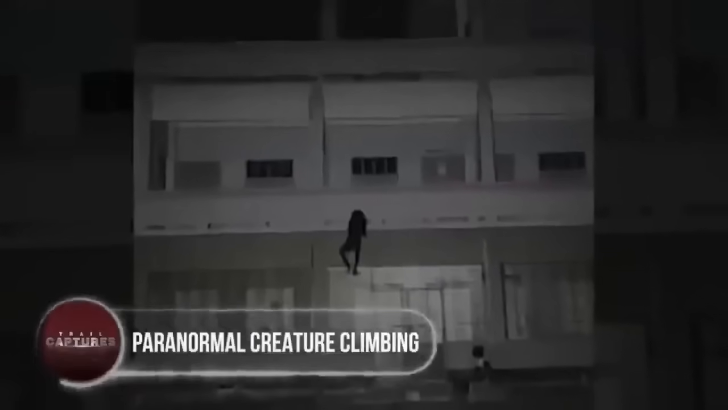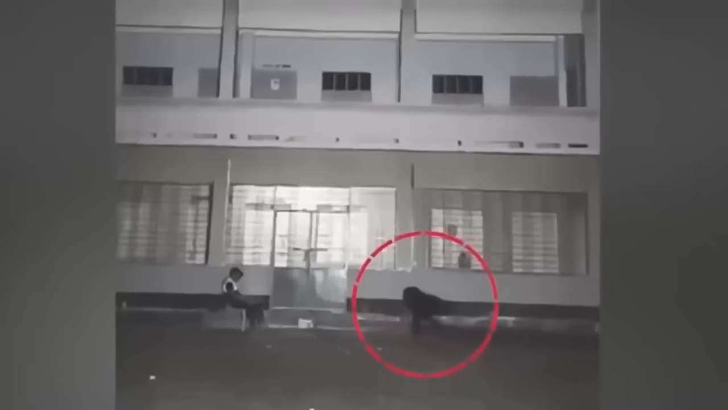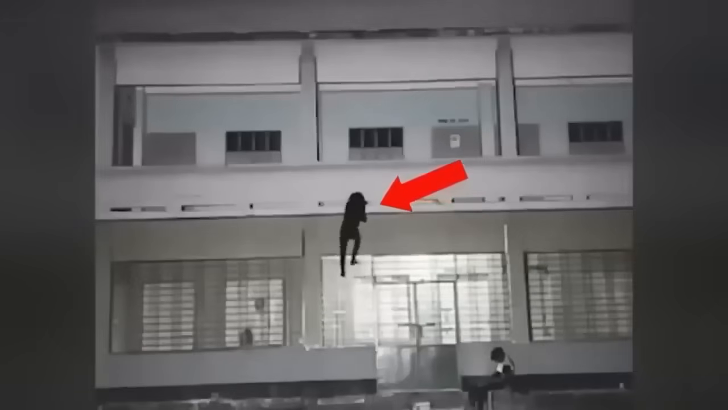Paranormal creature climbing. Something so dark and tiny as this rules out the possibility of it being a burglar. A security camera placed opposite to a villa in a rural area of Karnataka, India, shows a black child-sized creature that crawls next to the villa until it starts climbing up. Locals believe it to be the spirit of a young child that once lived in the house returning, while others believe it to be a jinn.